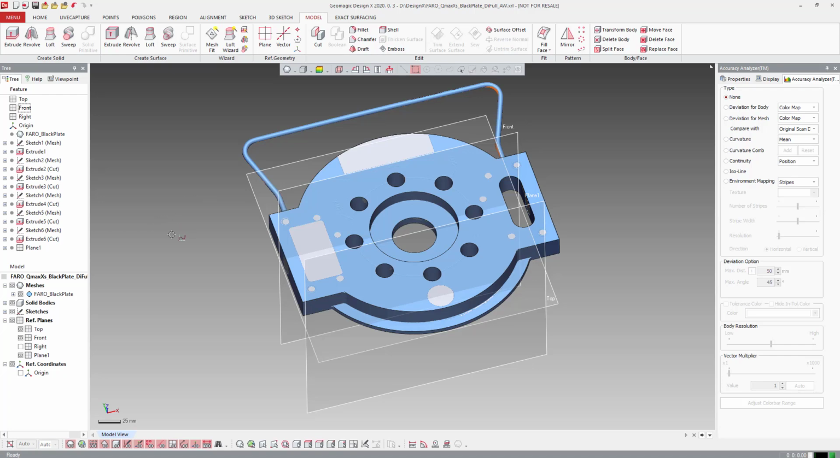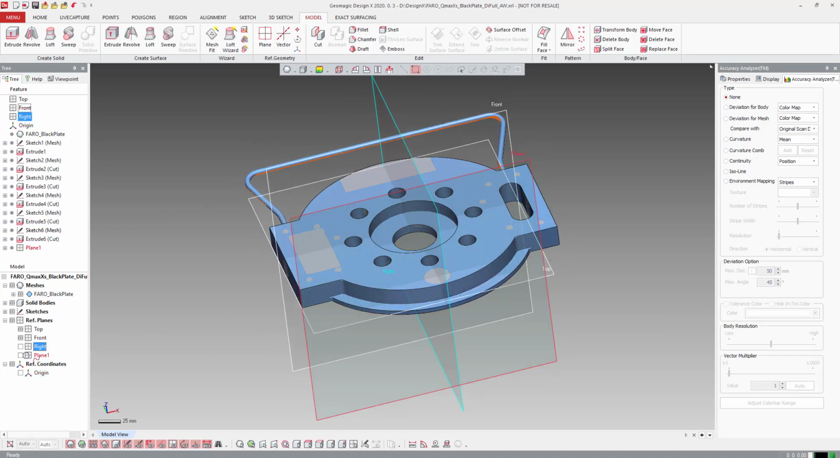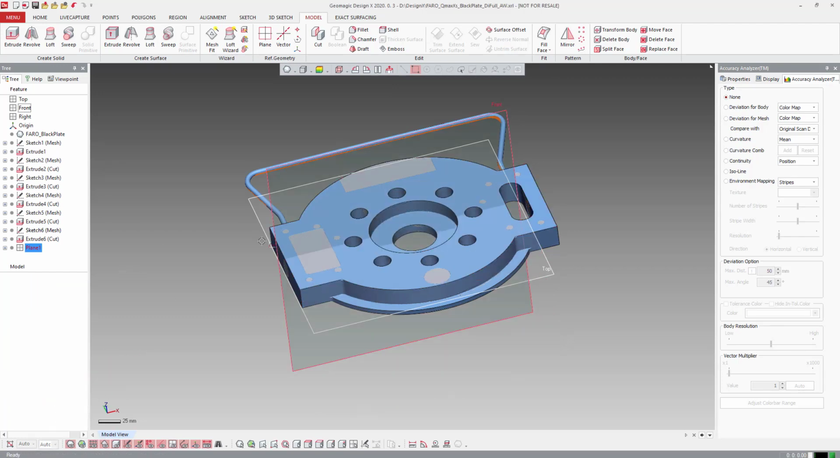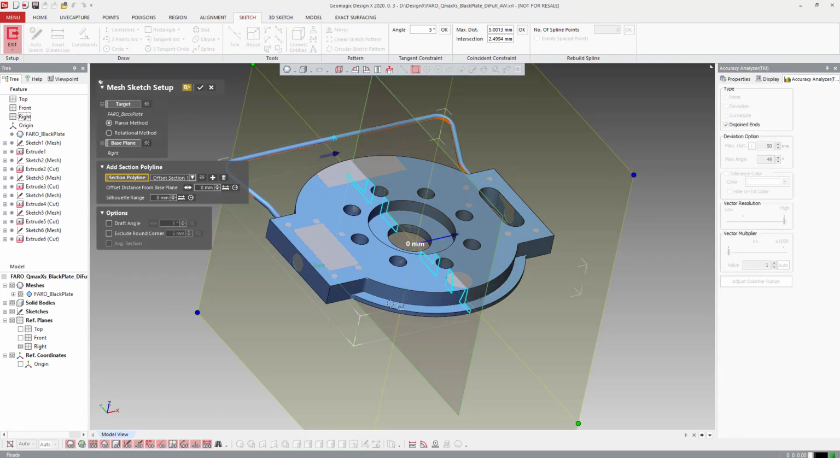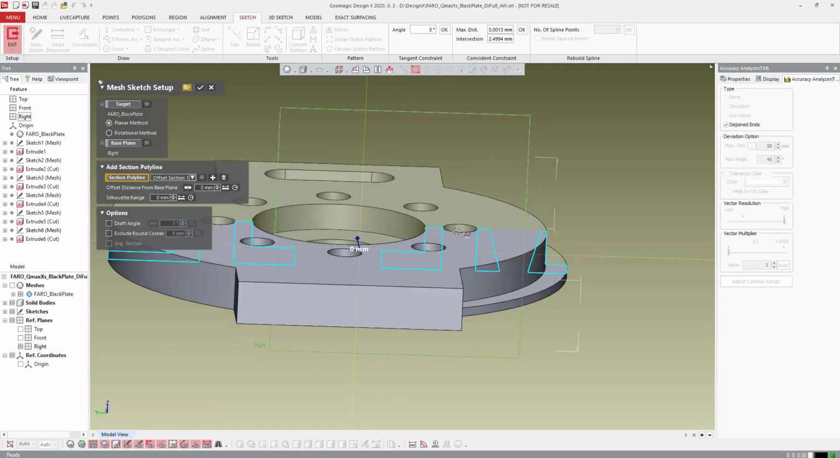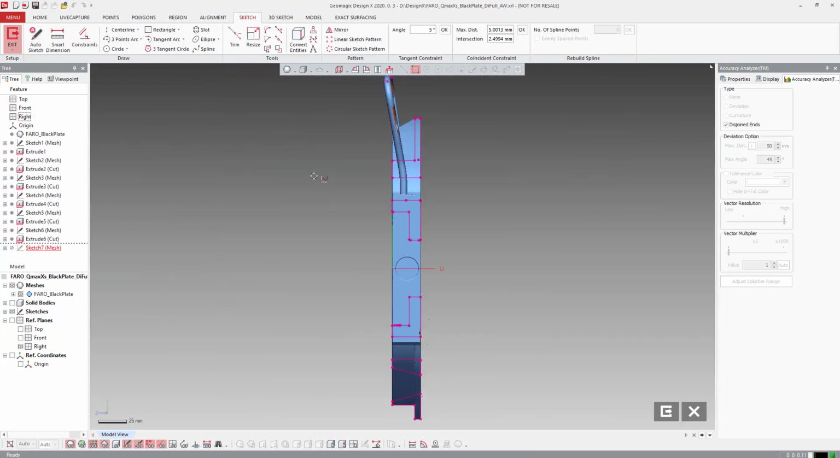We don't actually even need to do that because honestly, we could have just used our right plane. So let's kill that one. We don't need this. Delete. This is what happens when you're not thinking straight. So we're going to turn on our right plane. We don't need that one. We're going to grab our right plane. We're going to sketch, mesh sketch, and grab this cone data here. So we'll just hit OK right in the middle.